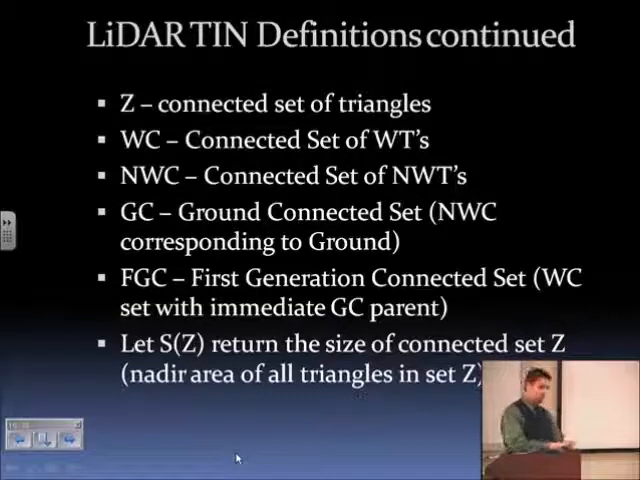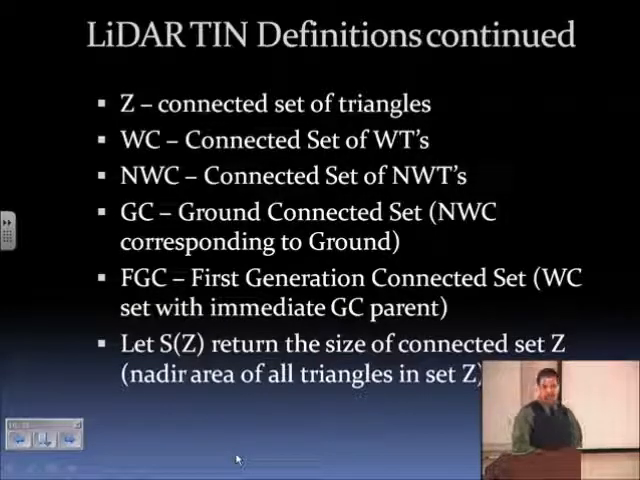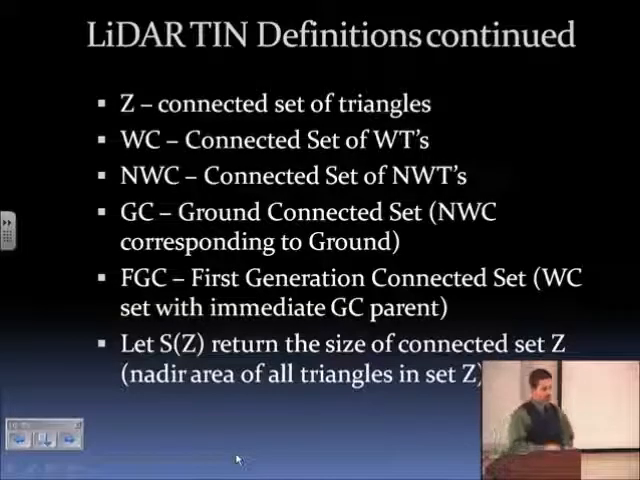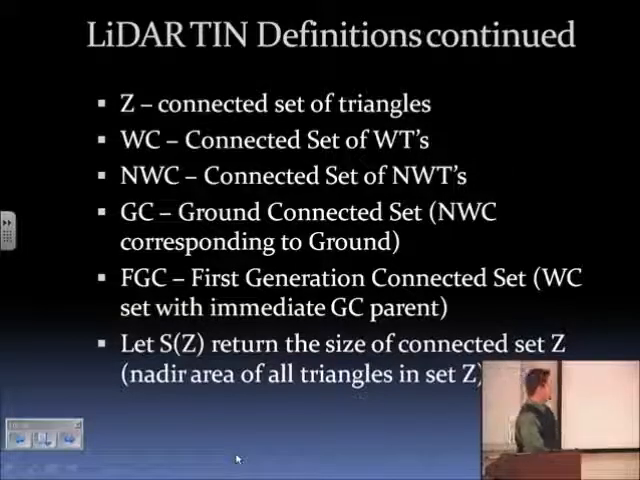If you have a non-wall connected set, a collection of low-lying triangles that correspond to the ground, we're going to call that a ground-connected set. If you have a wall-connected set that's immediately adjacent to the ground, we're going to call that a first-generation connected set. And finally, this function S of Z will return the size of a connected set in terms of its nadir area. When we look straight down and you look at all the areas of the triangles within there, that's S of Z.